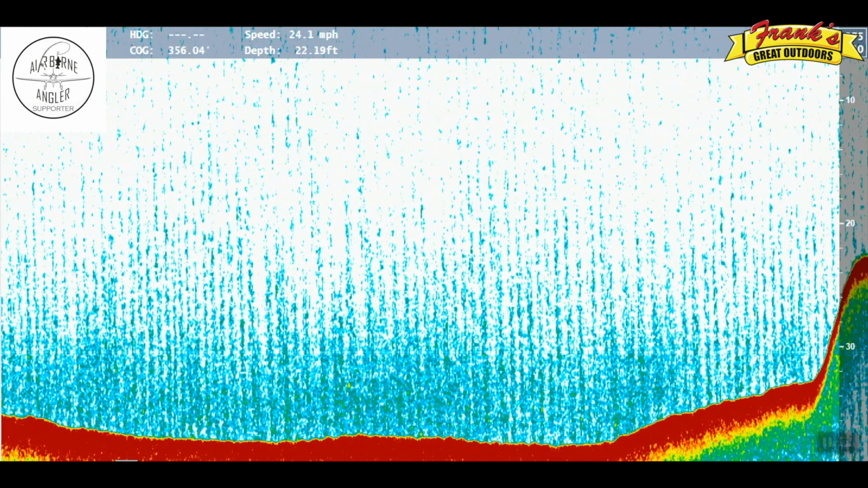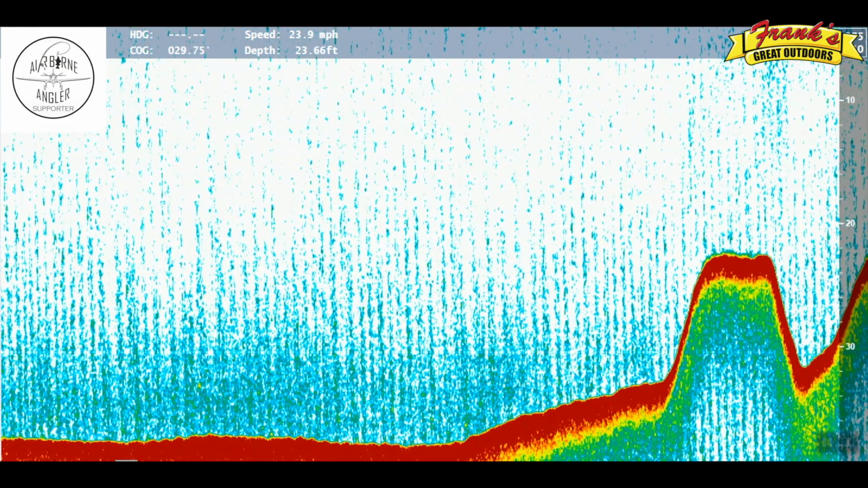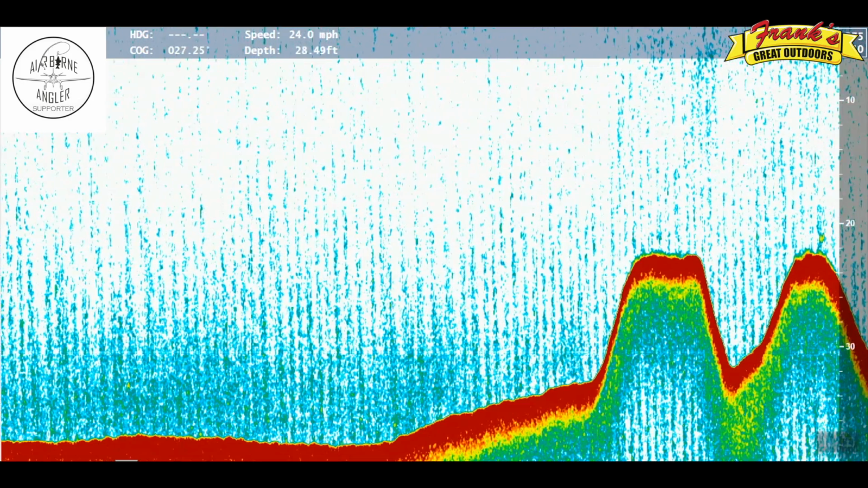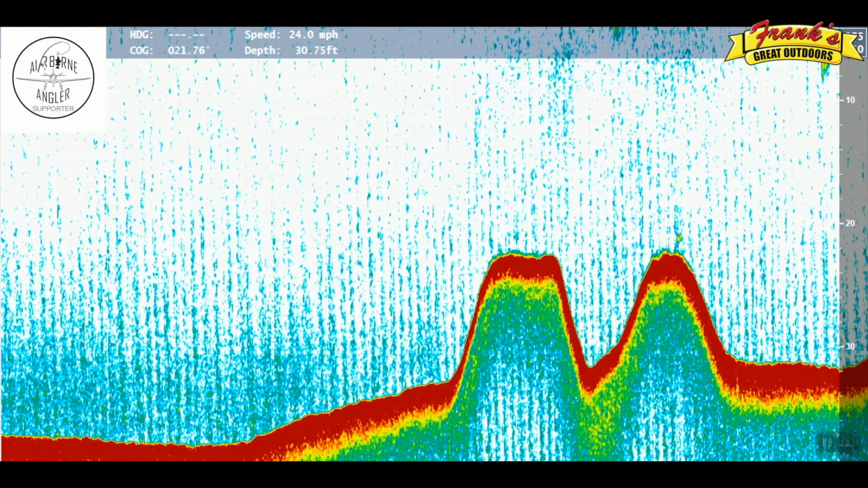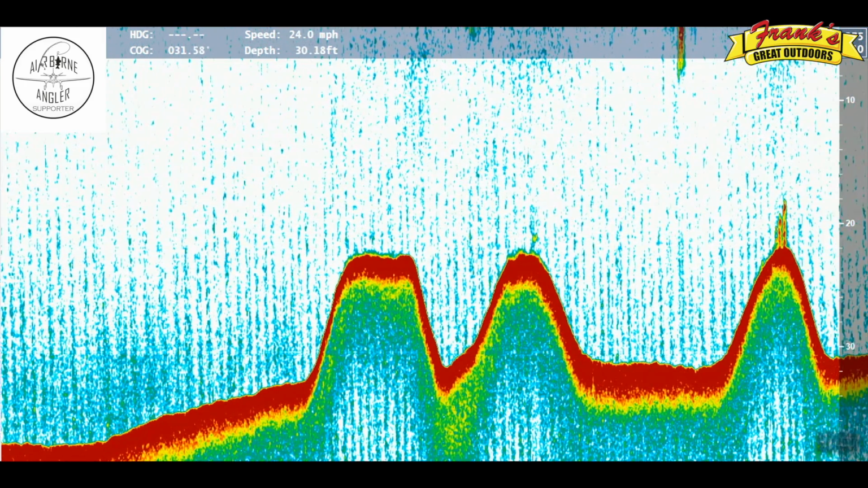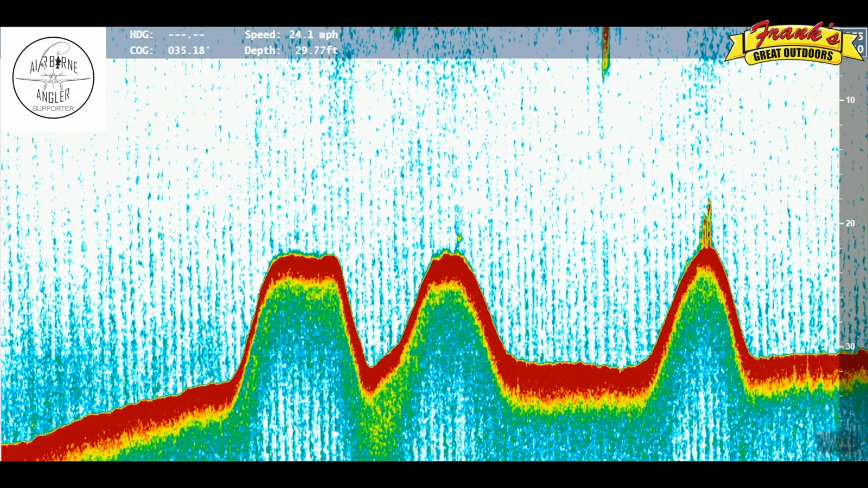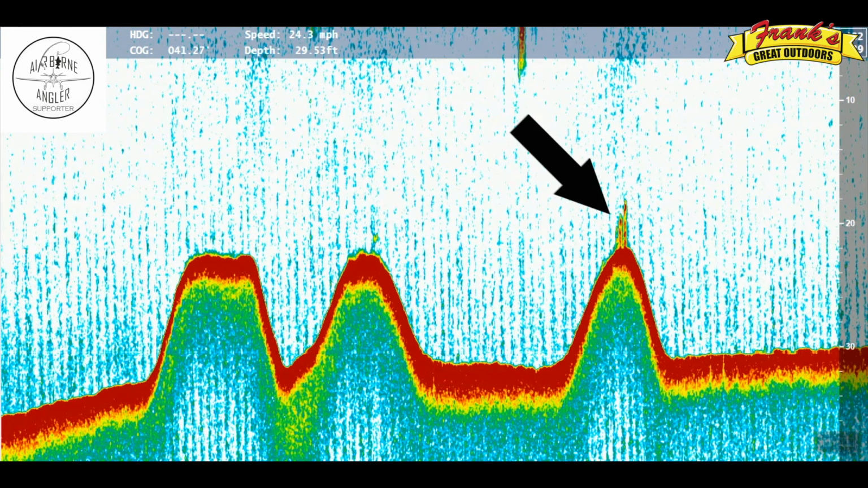So I'm using the traditional 2D sonar set at about 210 kilohertz. I have my chart speed on maximum, and just adjusting sensitivity just so I see some clutter in the water column. And as I go across these humps, you can see there's not much going on the first 2, but that last one I got a bunch of returns at high speed stacked on top of each other, so I thought it'd be a good idea to turn around and take a look at it at slower speed.